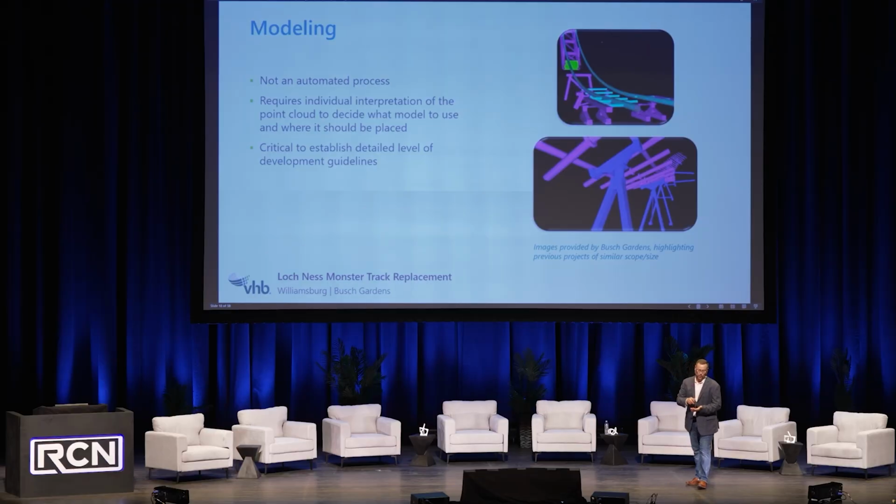And I can never emphasize this more: if you're doing a scan to BIM project, it doesn't matter if it's a building, a bridge, or a roller coaster, you cannot be too detailed in scoping out what you're going to model, and more importantly, what you're not going to model.